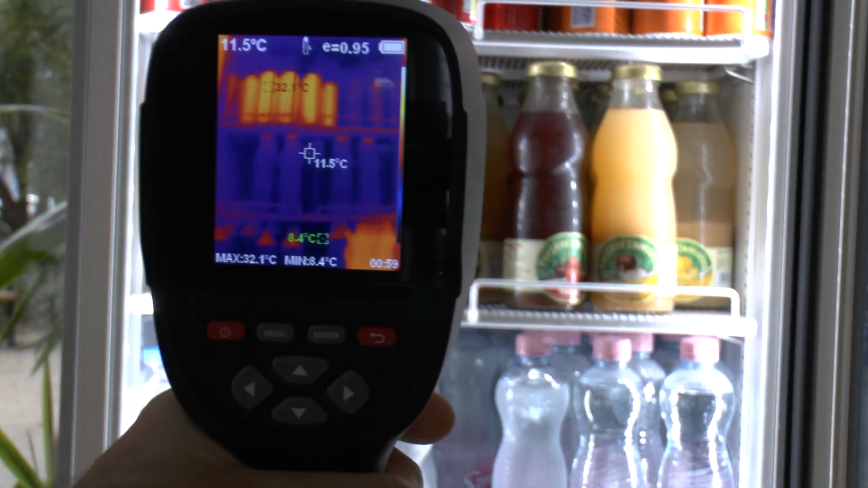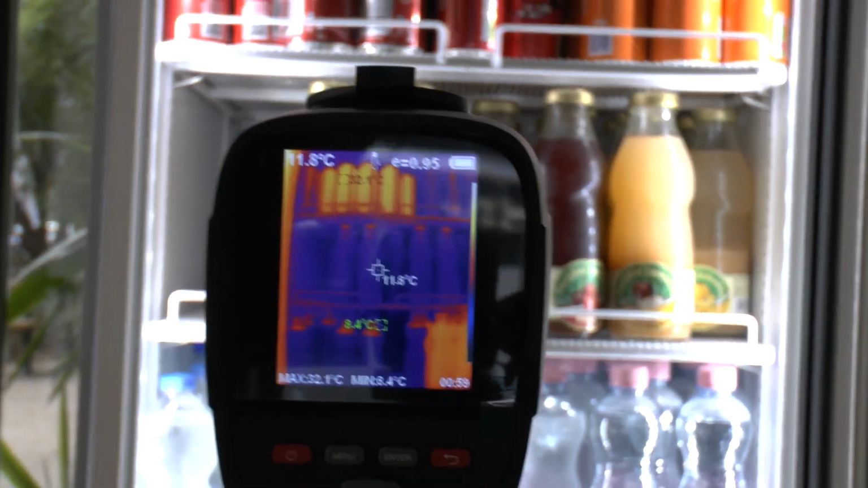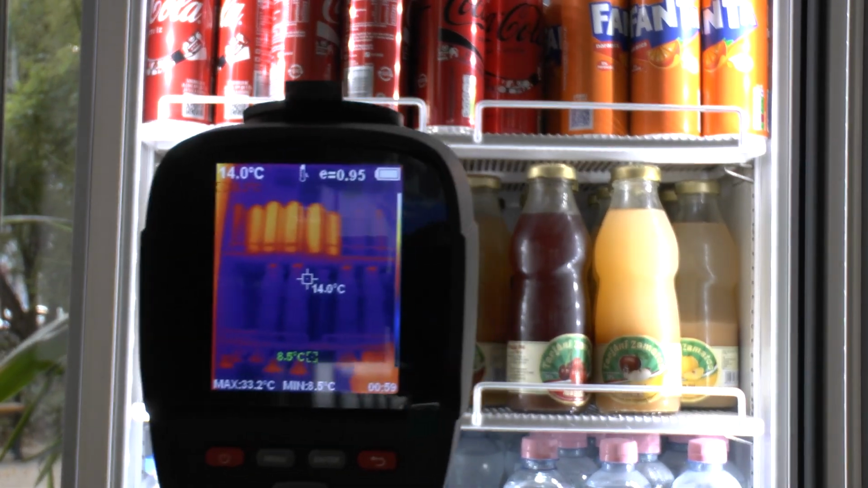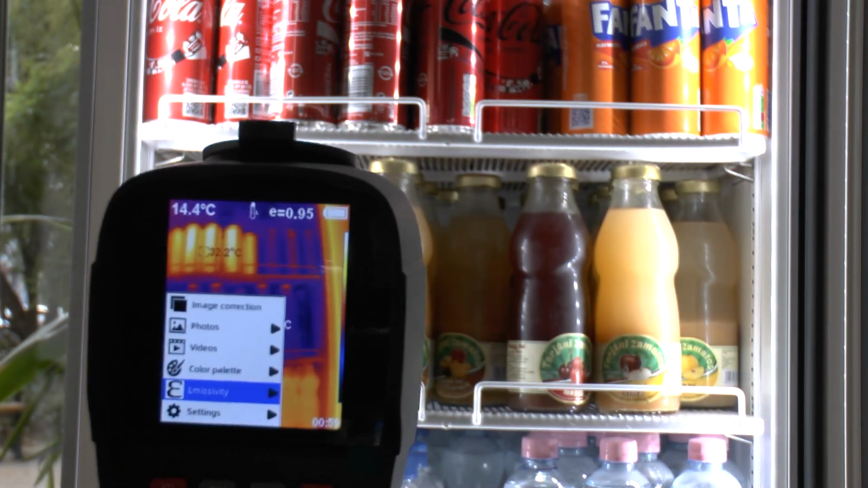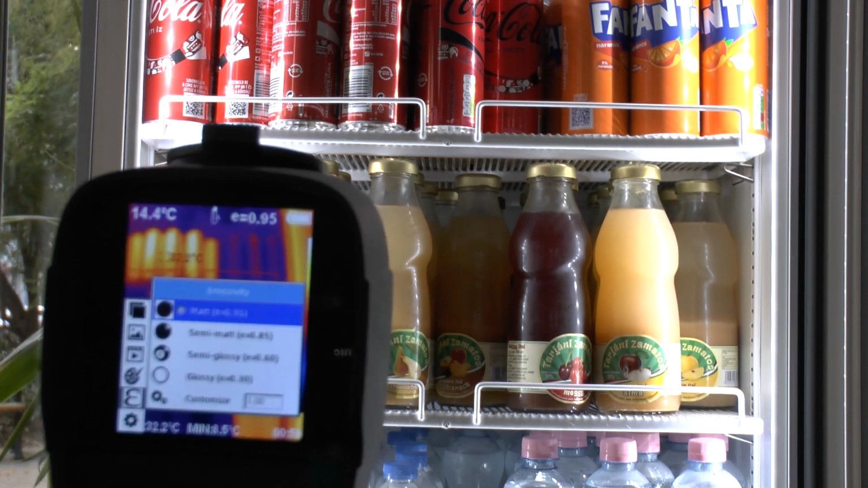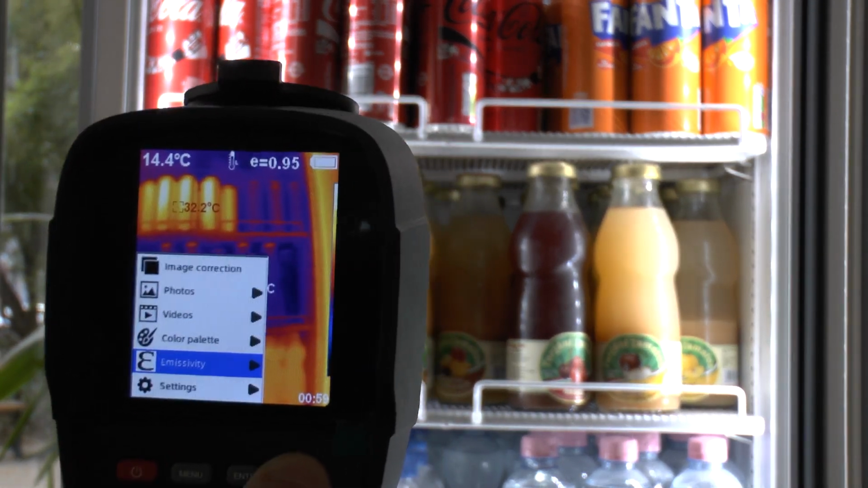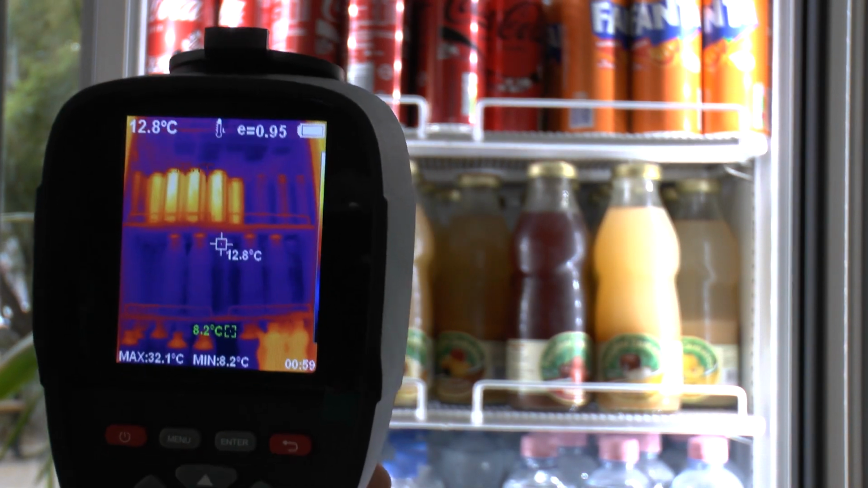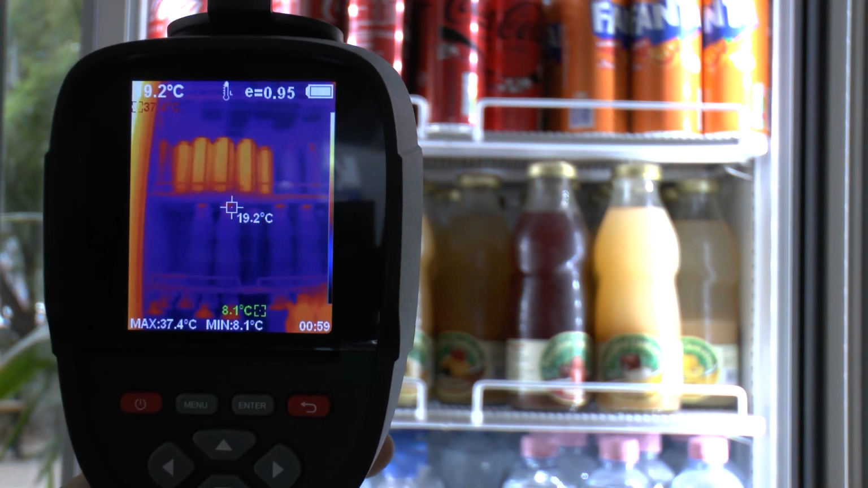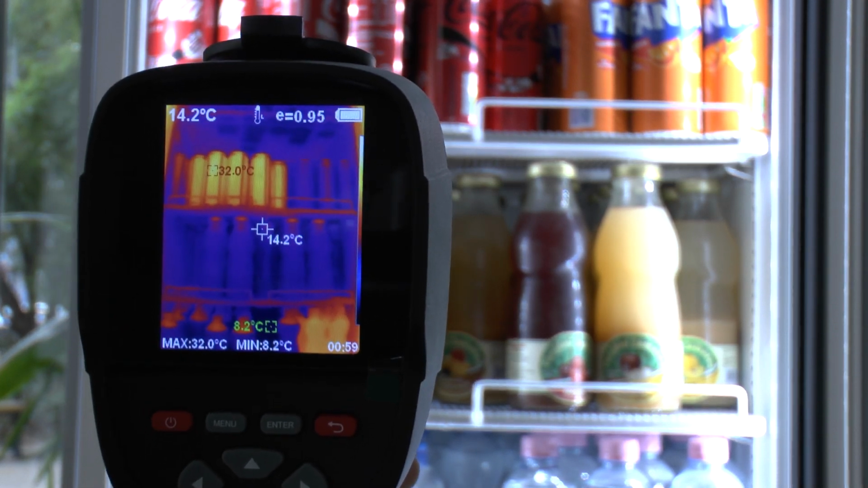And yes, incidentally, getting these settings right is quite hairy, as you saw below, because only now, when I selected the emissivity of matte, like you see it here, the images suddenly become more accurate and more reasonable. So this again proves the old West German adage that you always need to think while you're measuring.